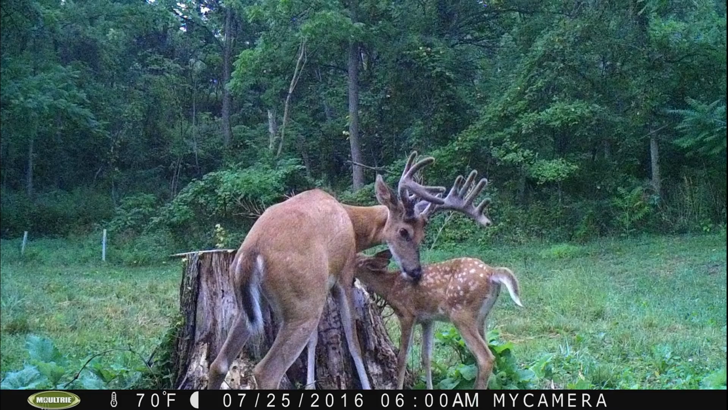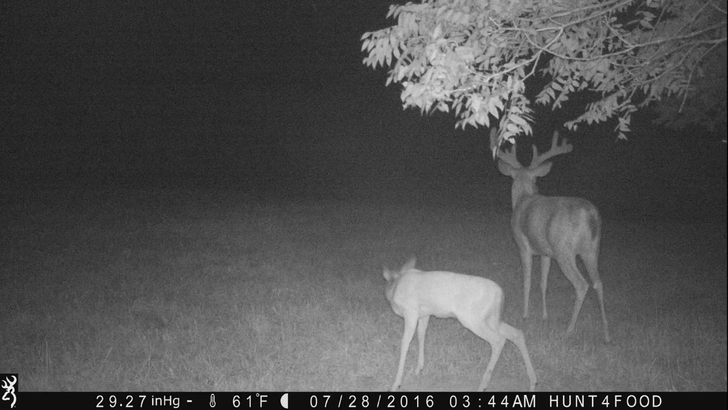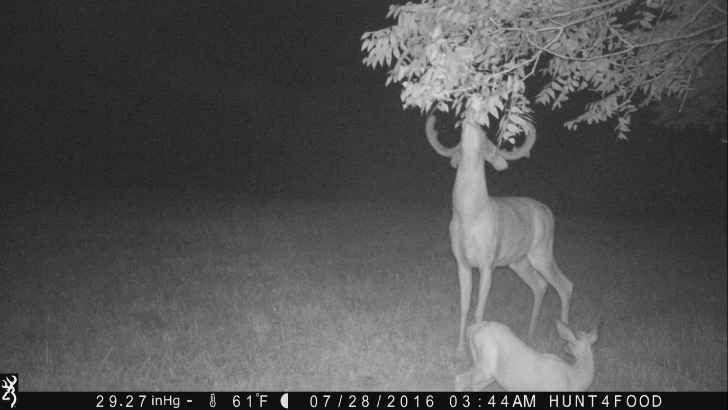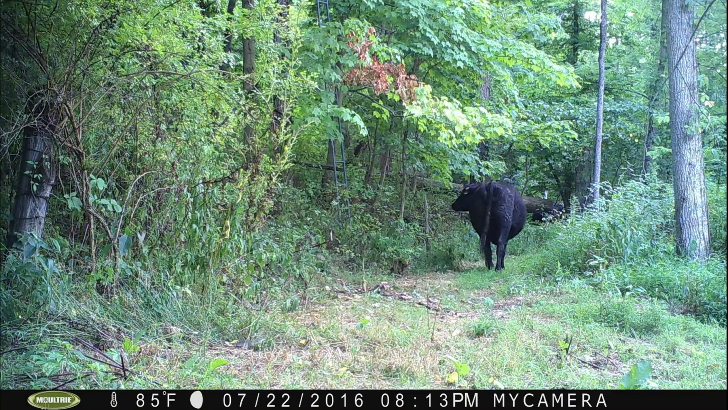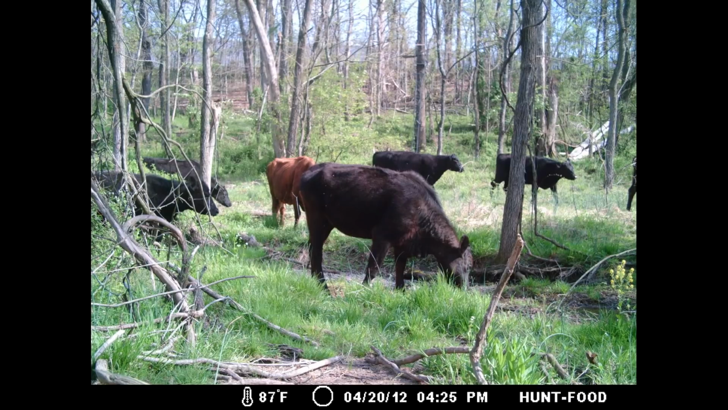In these next few pictures, you don't often see a fawn with a buck, but check out these photos. Next, not usually what I get on trail camera, but here's some cows. They're the neighbor's cows, and he did get them back in eventually.